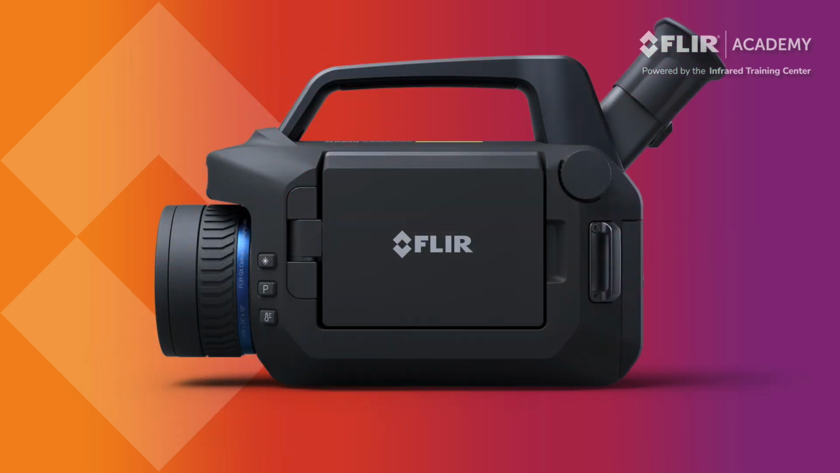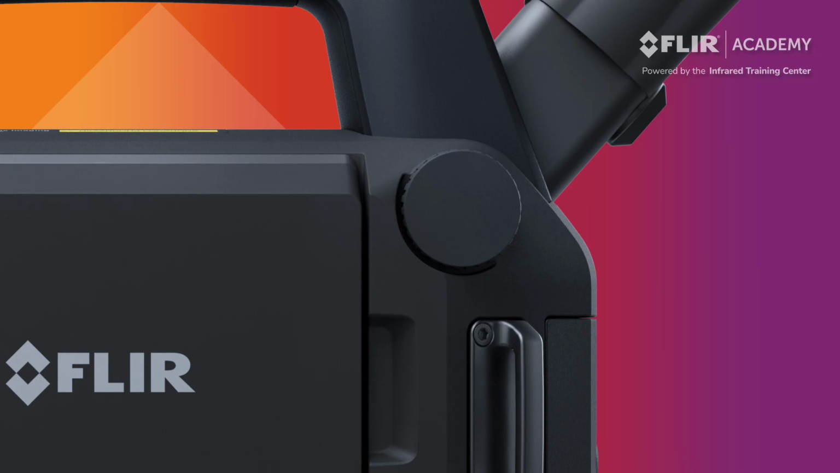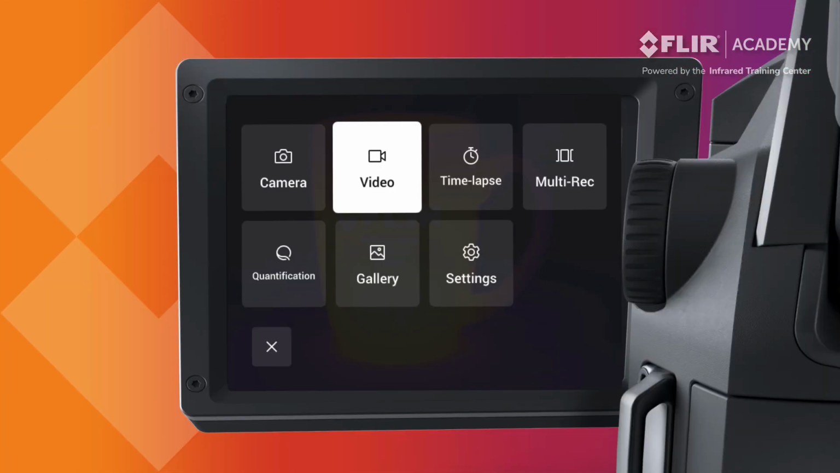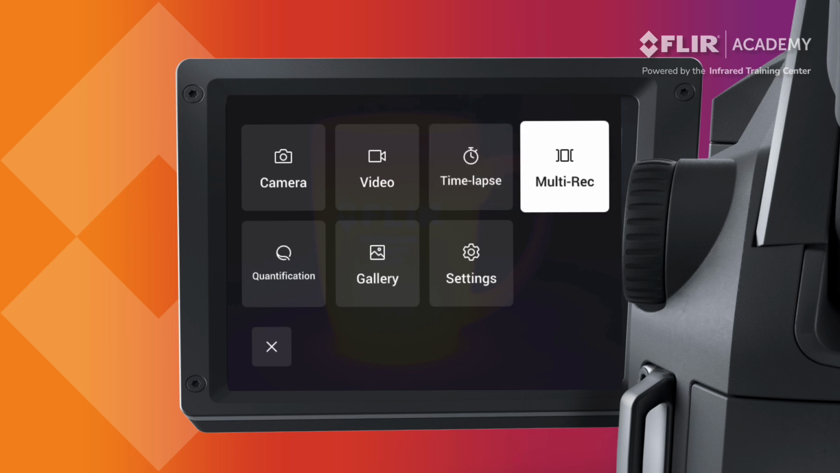Now that the camera is cooled down and ready to use, let's discuss the various control options and settings. The mode wheel switches the thermal imager between the various operational modes. Turning the wheel scrolls through these options. Camera mode is used to save thermal images. Video provides video recording capabilities. Time-lapse allows you to capture a sequence of infrared images over a defined period of time. Multi-rec allows you to save recordings of video sequences in different image modes.